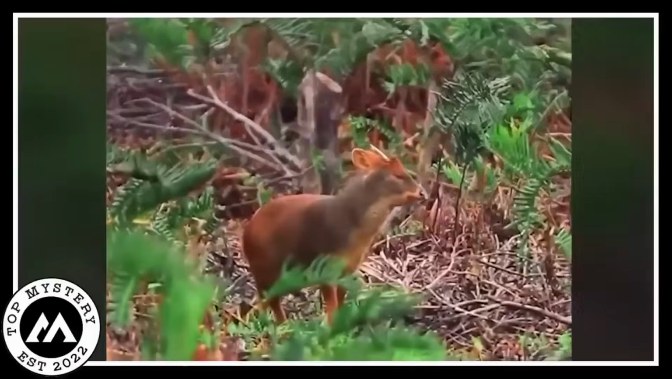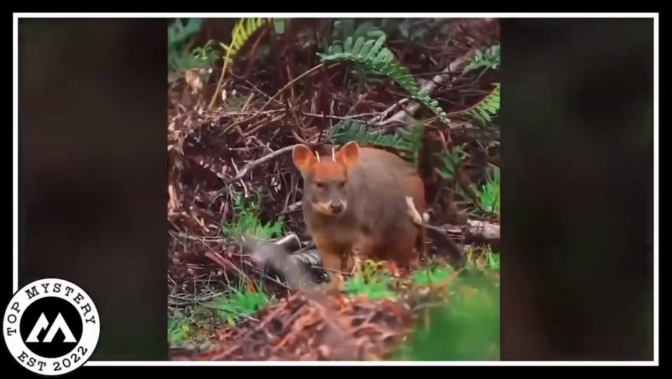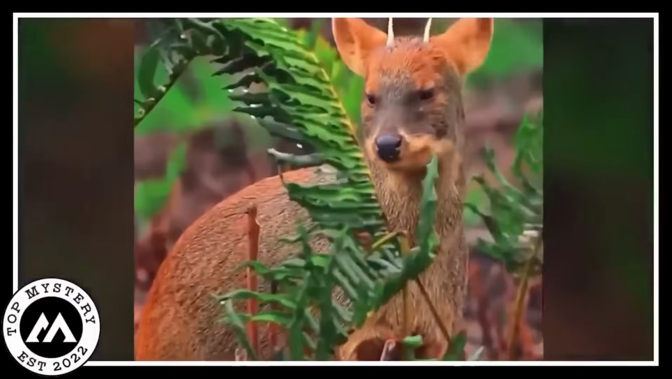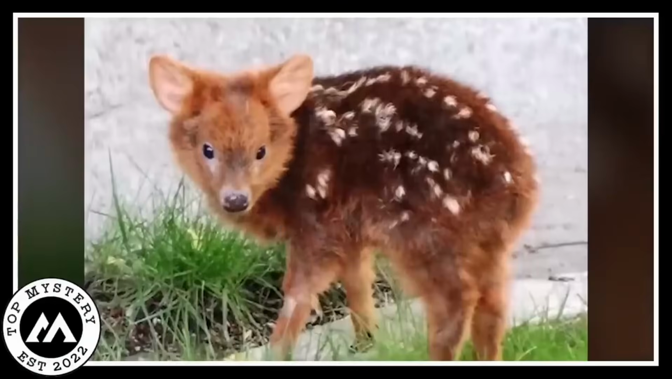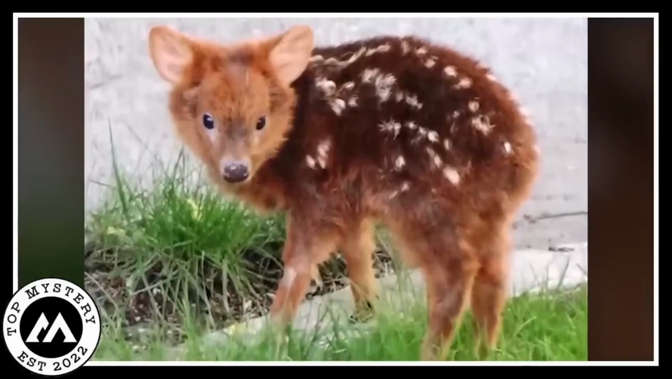But here's the bummer. Pudus are in a tough spot. Their homes are getting wrecked by deforestation and loss of habitat, putting these pint-sized fellas on the endangered list. Imagine these tiny deer just trying to live their best forest life. Their homes are disappearing. The video captures the beauty of pudus against the backdrop of greenery.